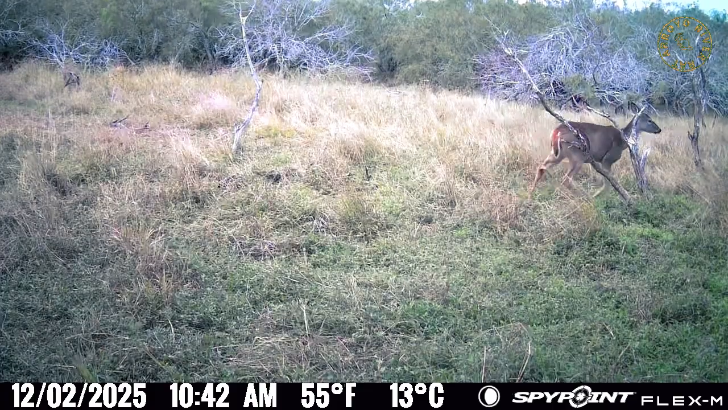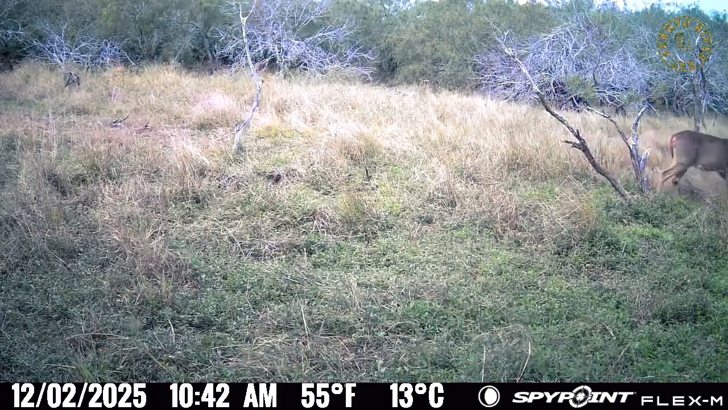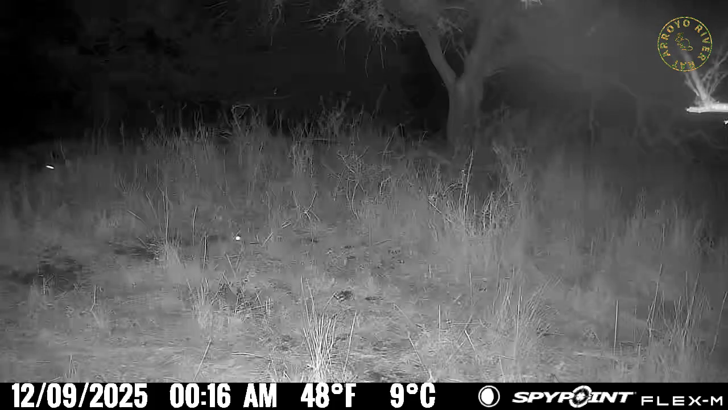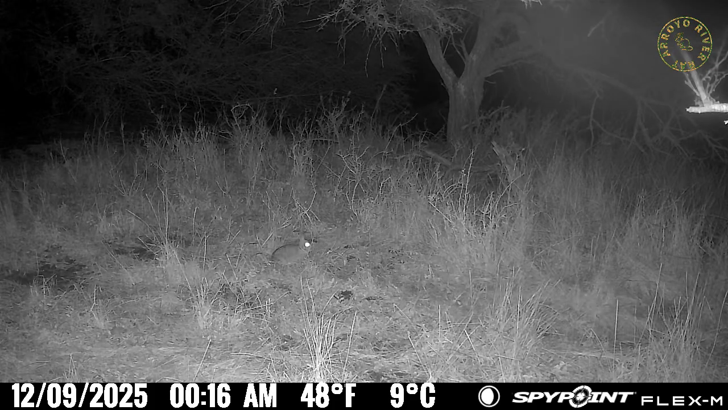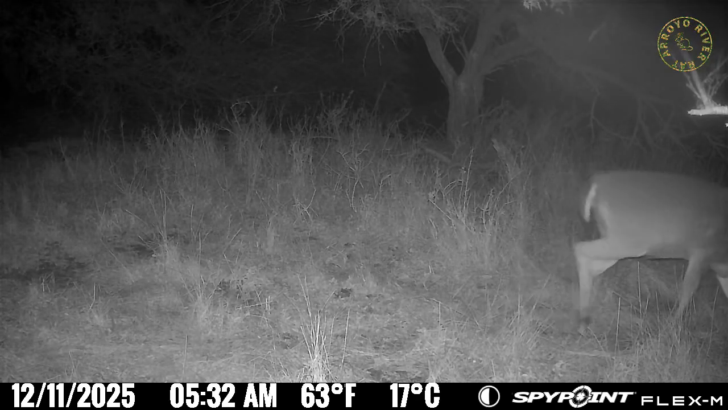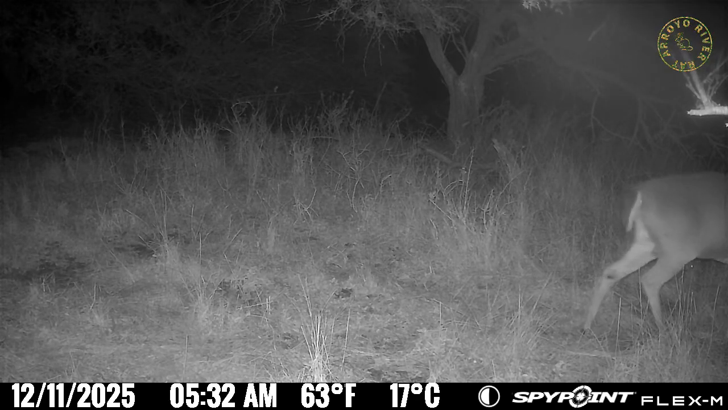There's a little doe. Another double set of rabbits. You can see the two eyes glowing up. I guess that one rabbit didn't want to do anything with the other rabbit. Poor rabbit. There goes a buck walking by. That looked like a nice little rack on that buck.